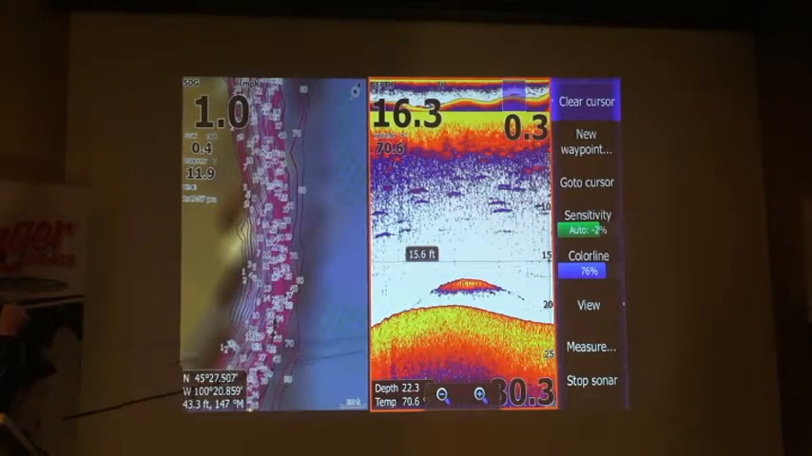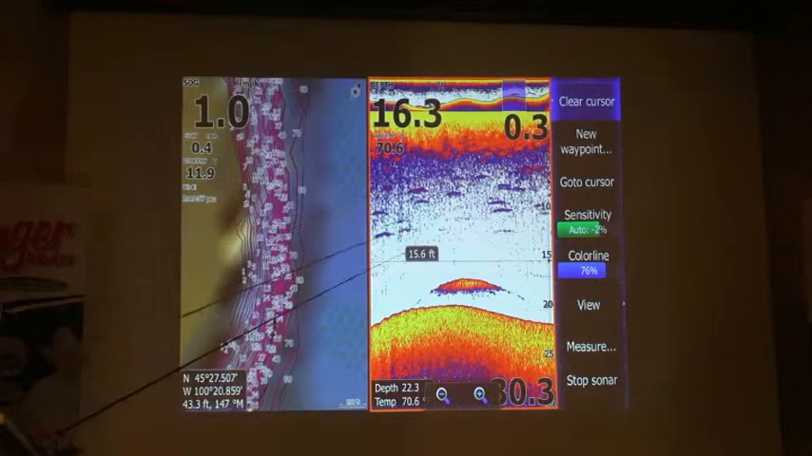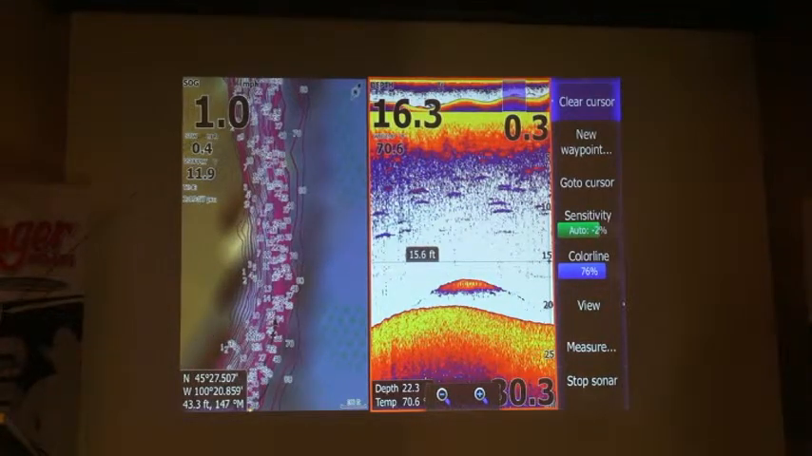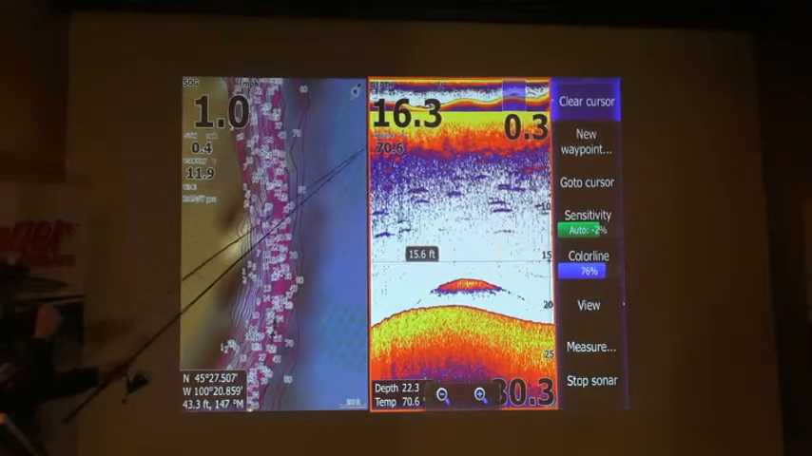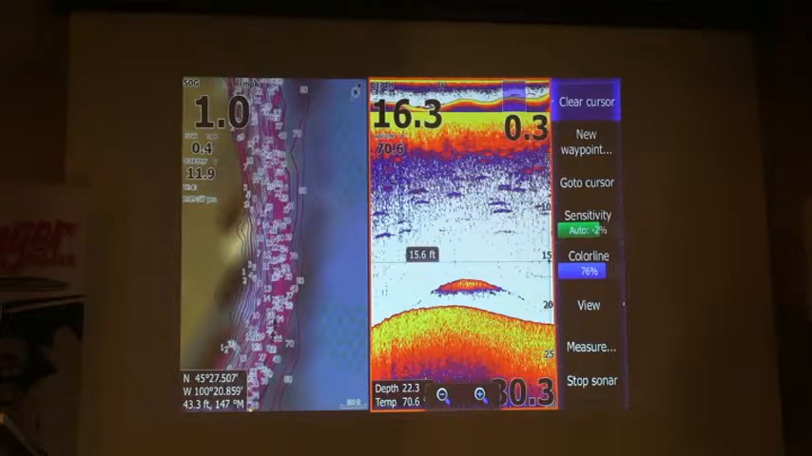Another thing to keep in mind when we're talking about the size of fish we're marking is our speed. This dictates how long a fish is going to mark on your unit because it's how long you're going to be over top of them. So understanding how fast you're going really helps you understand the size of the fish or what you are marking. It's one thing to always keep in mind.